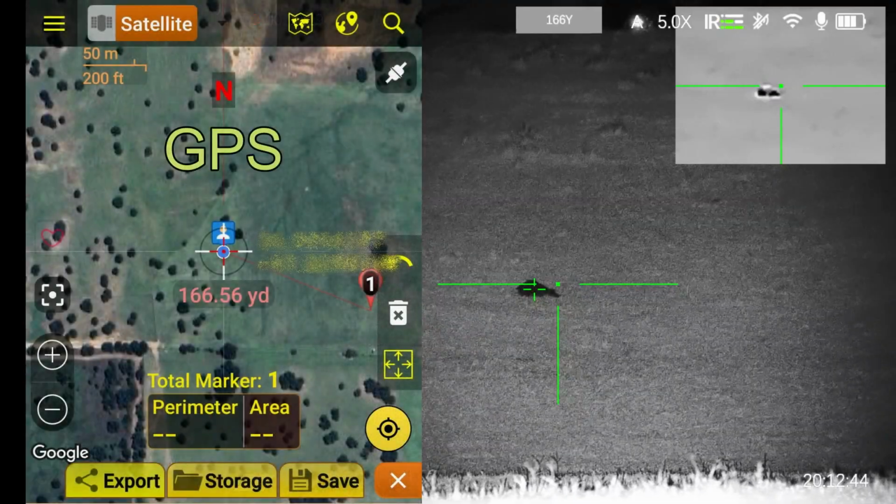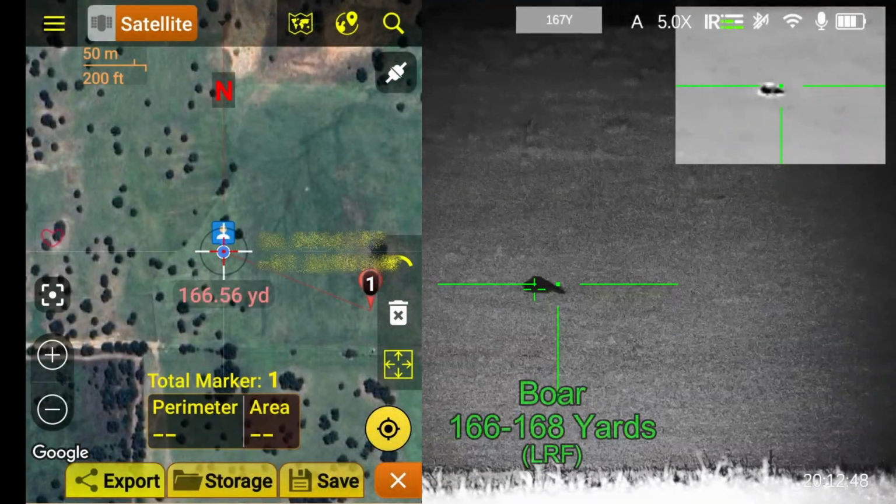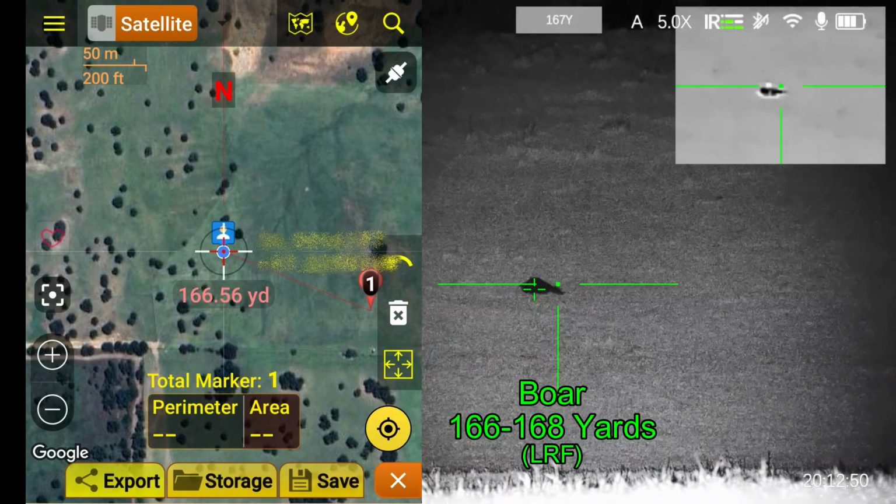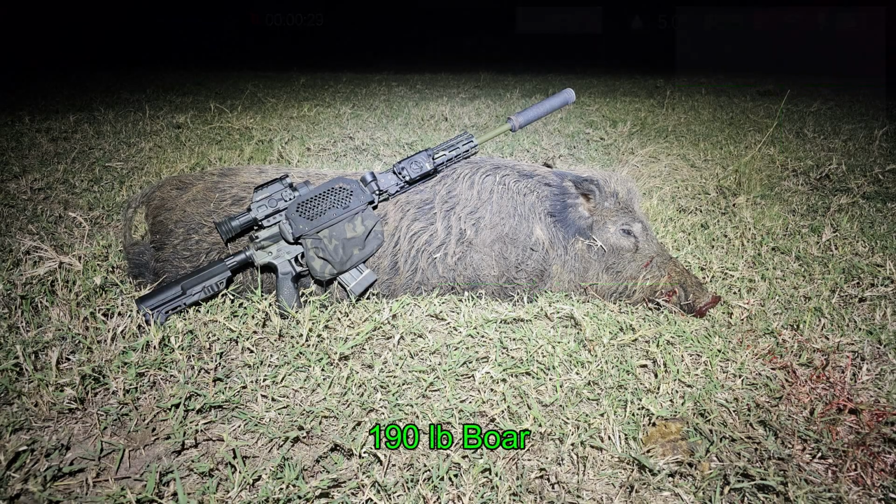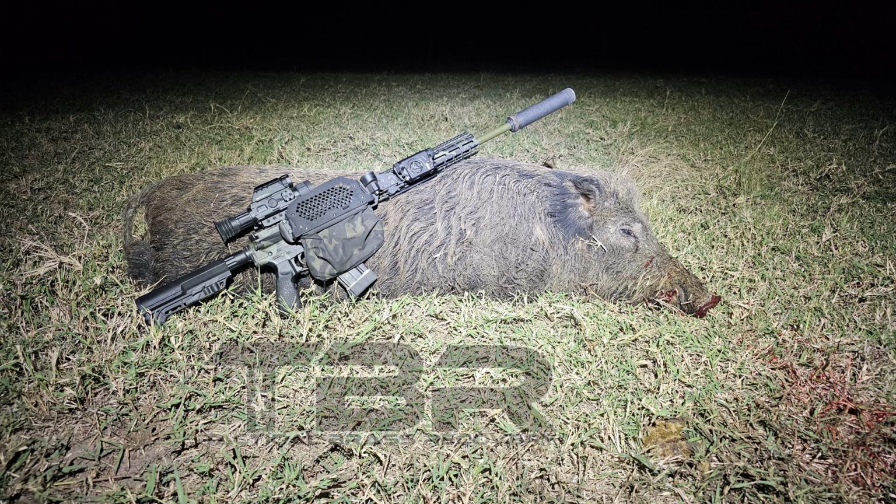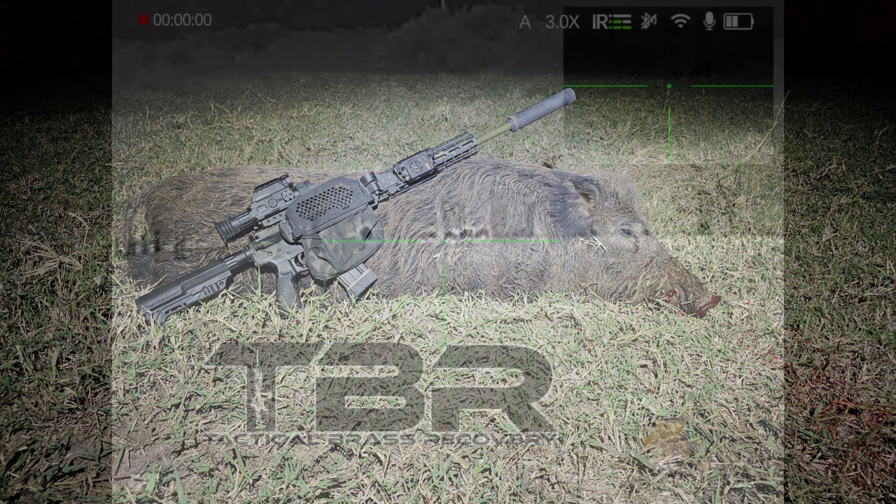According to GPS, I've got a hog down at just over 166 yards, and checking with the laser rangefinder, it shows 166 to 168. Nice correlation. Excellent. The boar came in at 190 pounds. Brass Catcher by Tactical Brass Recovery.